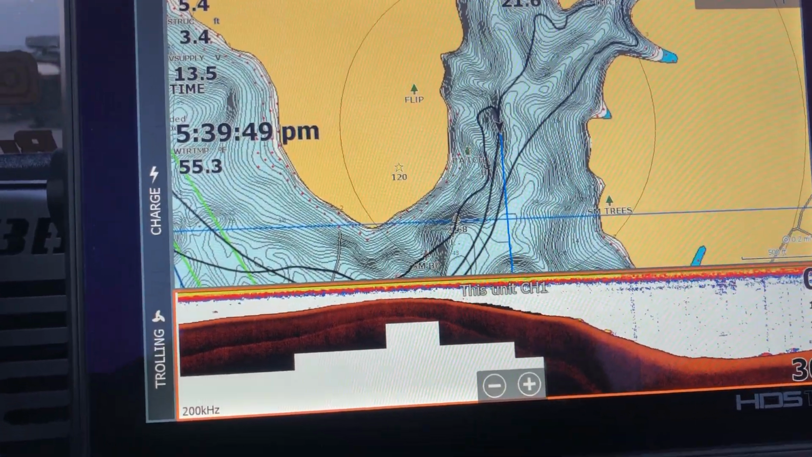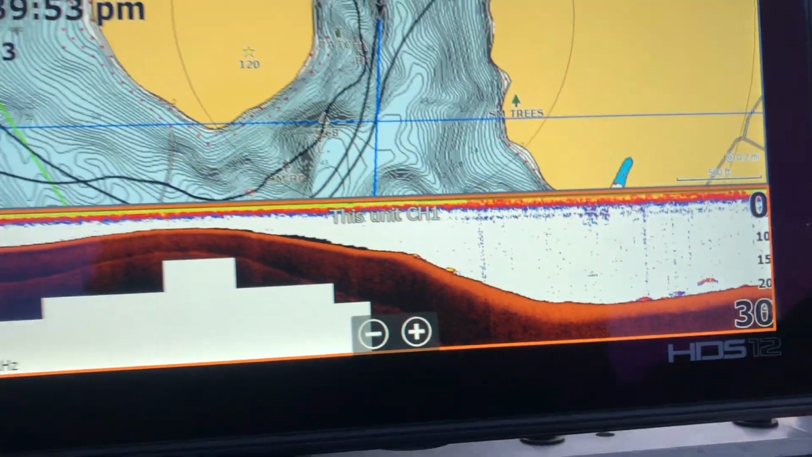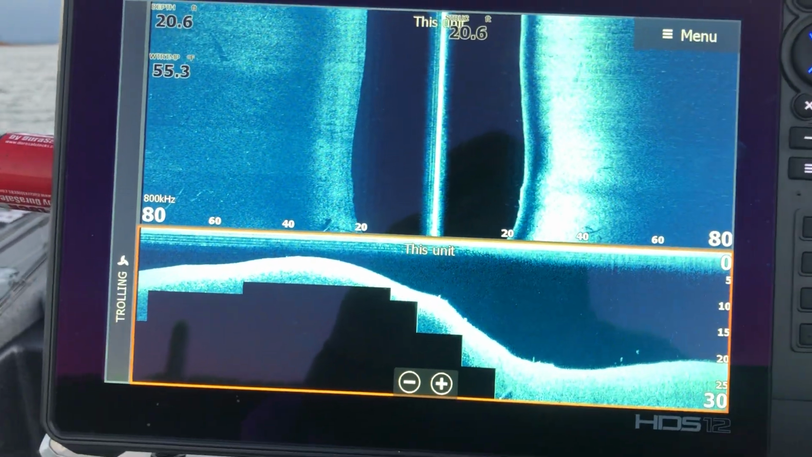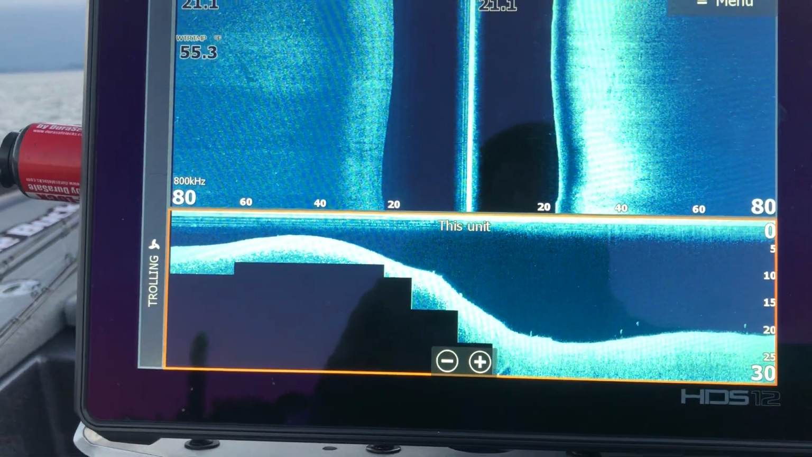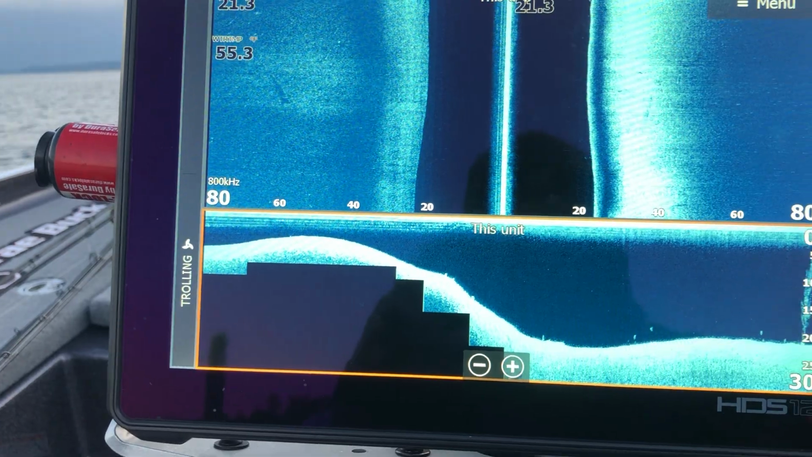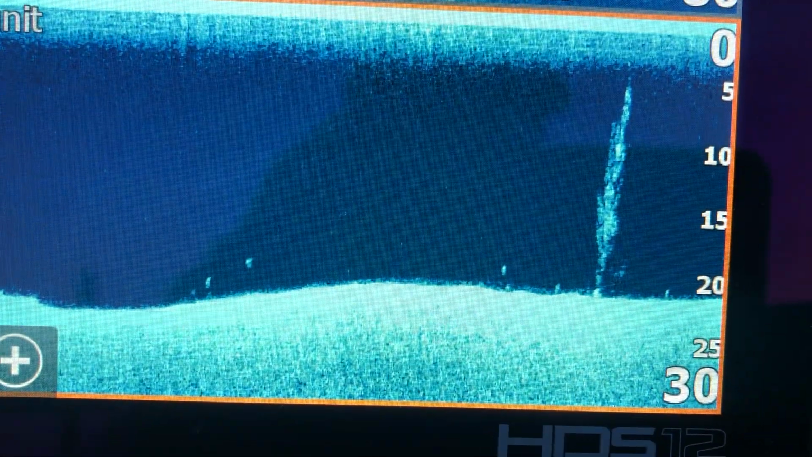A couple more out there. It's just been tough. So the first day, it was a lot of rain. It started probably about 11 o'clock and rained until basically this morning. There's a brush pile right there. It's a tall one right there. Look at that. You can see it on the side scan.